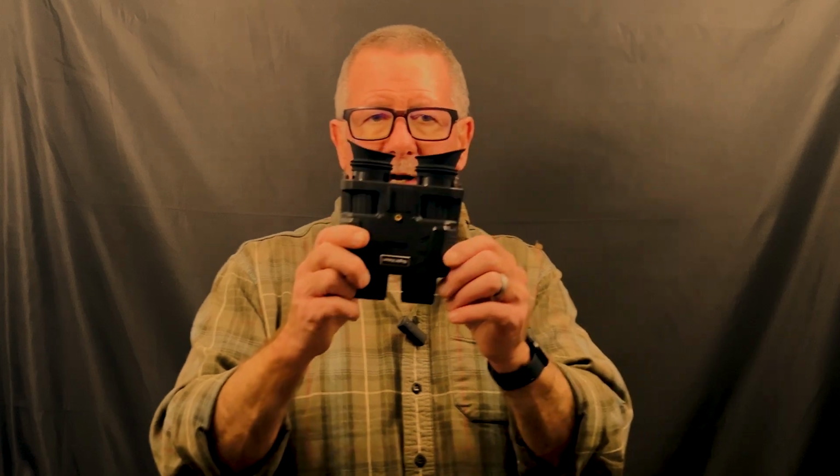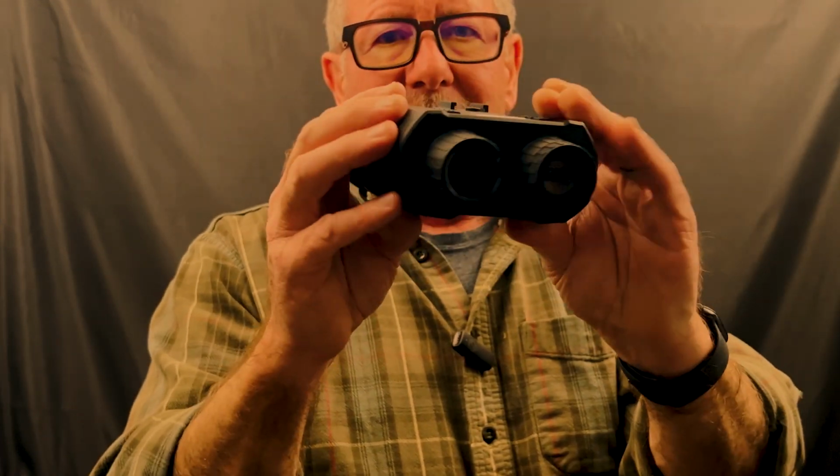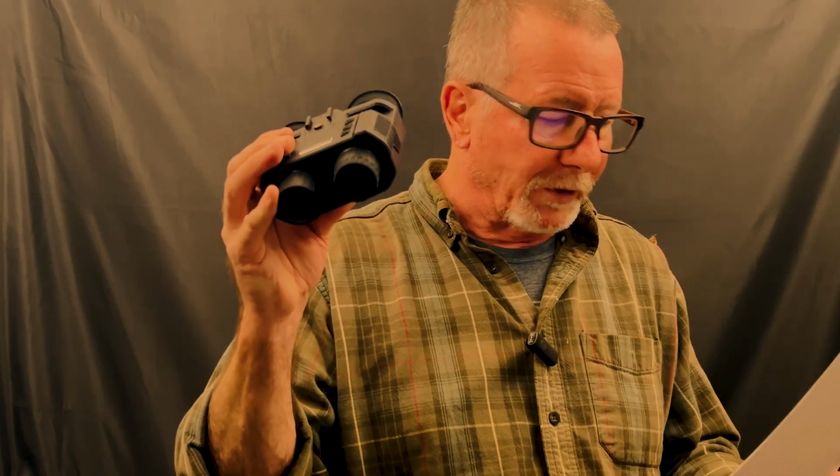Now let's talk about the device itself. First of all, as you can see, it's made out of plastic, so it's not going to be military grade rugged technology. If you drop this on some concrete, it's probably not going to be good. It weighs 12 ounces, so it's kind of lightweight, which is good if you're going to wear it on your head. And it has an IP54 protection level.